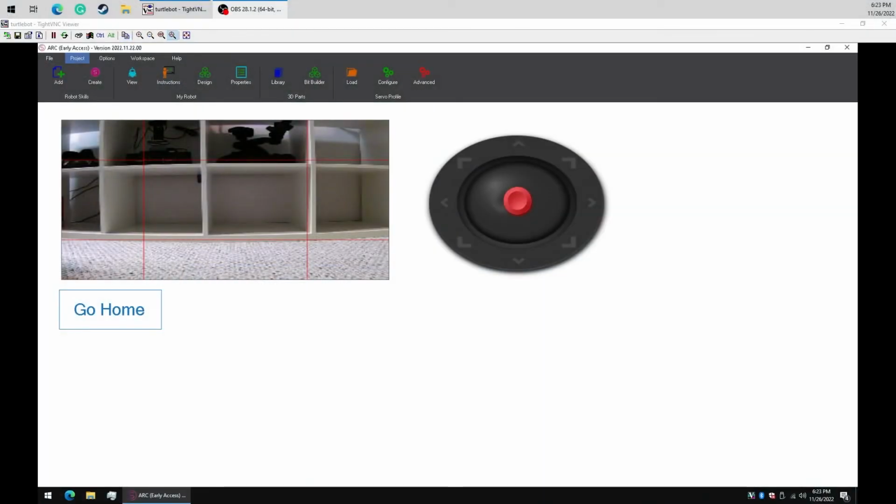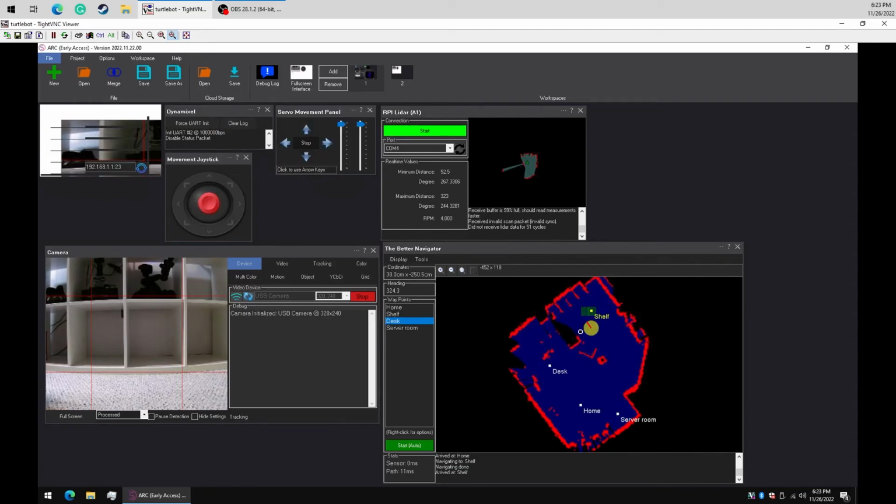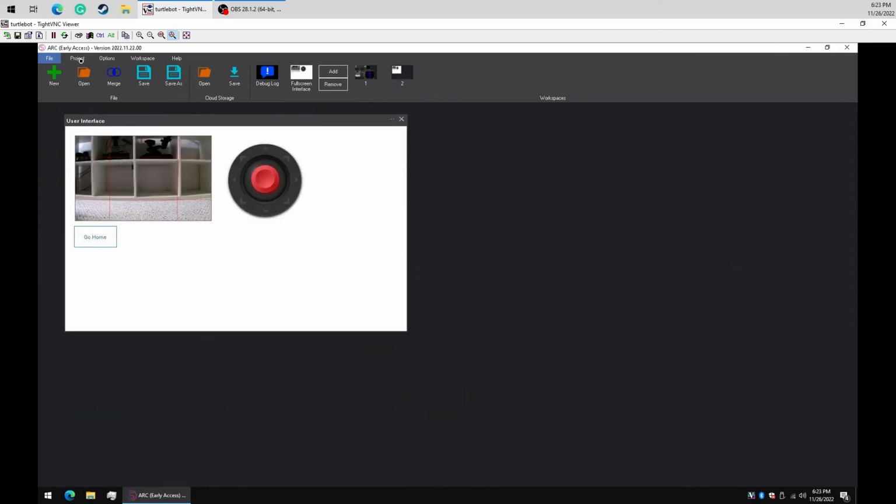So we know that on our app, we had an option in the Better Navigator to send the video of this to a camera. So let's do that. Let's add another camera.